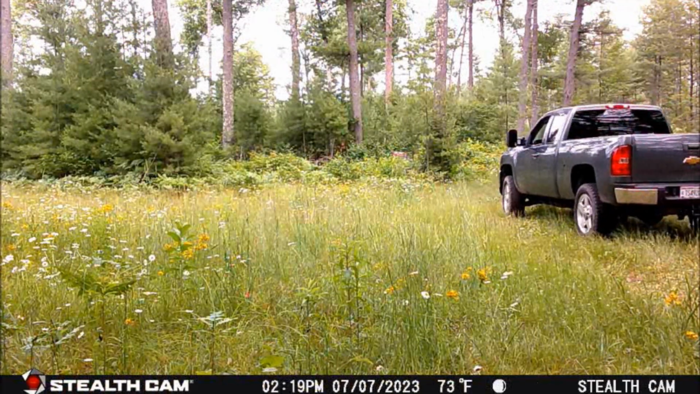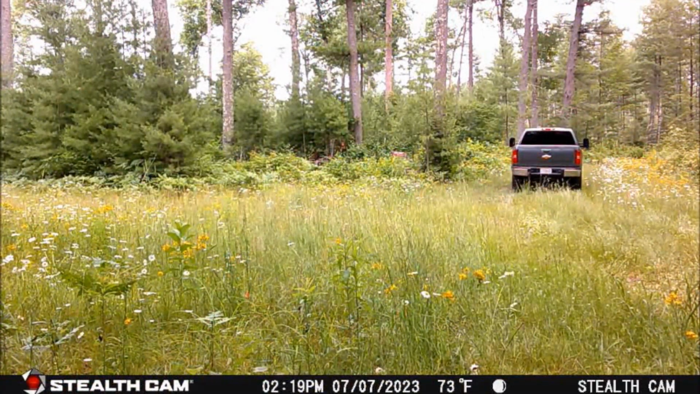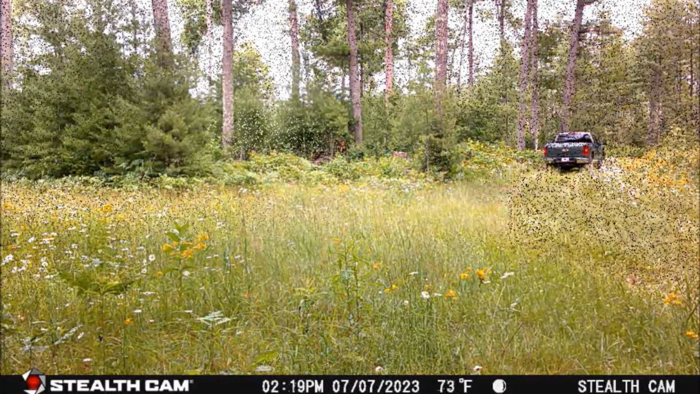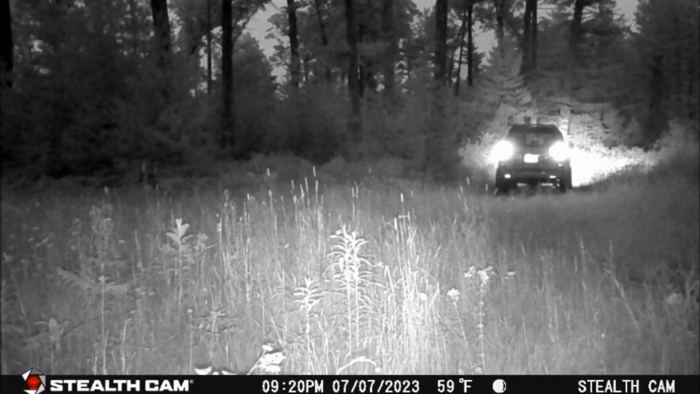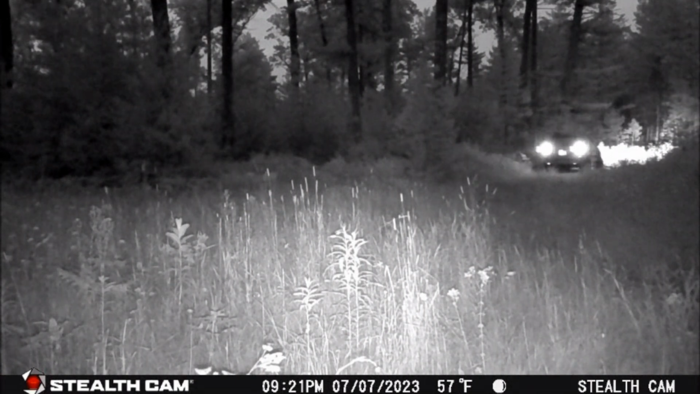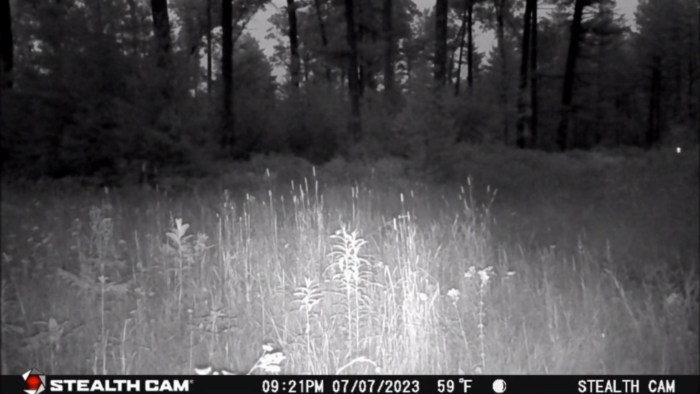Then, on the afternoon of July 7th, another pickup truck is doing a recon drive heading east along the Crossroads Trail. And the final human activity video occurs on July 7th at dusk near dark at 9:20 p.m. as this smaller SUV heads east down the trail.